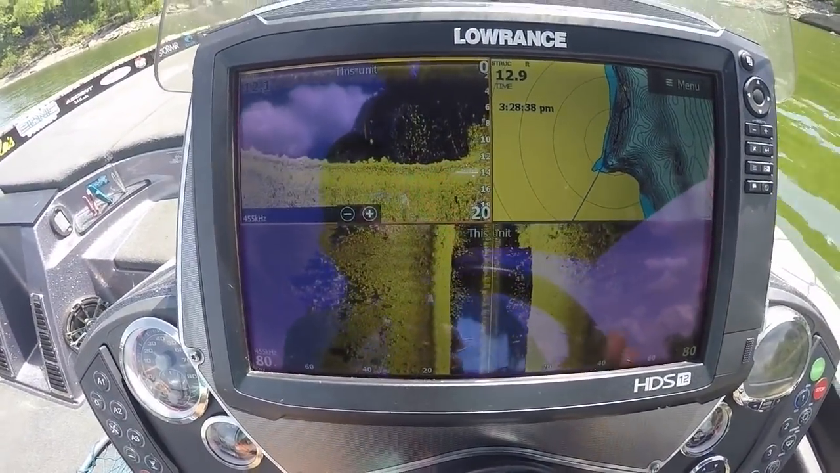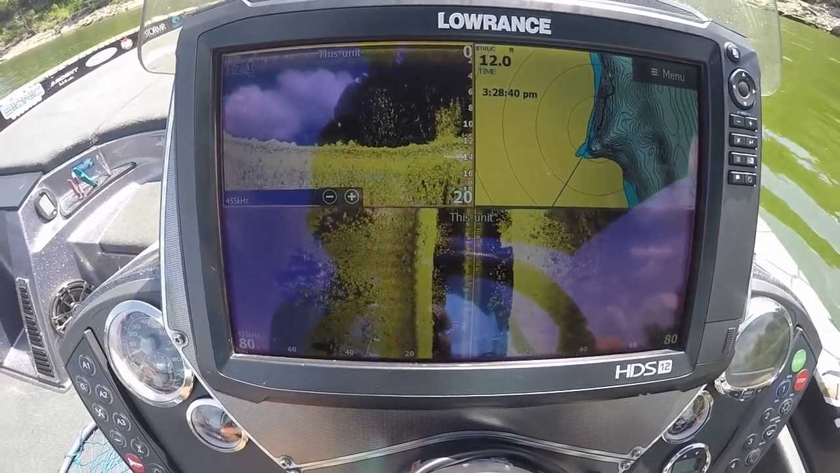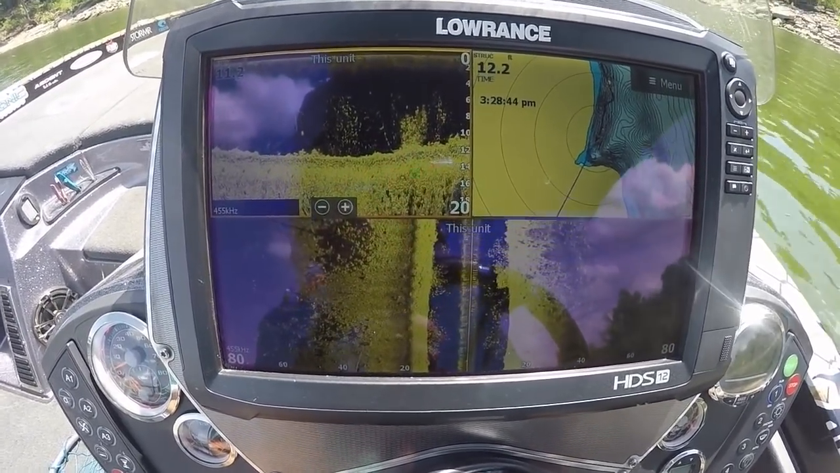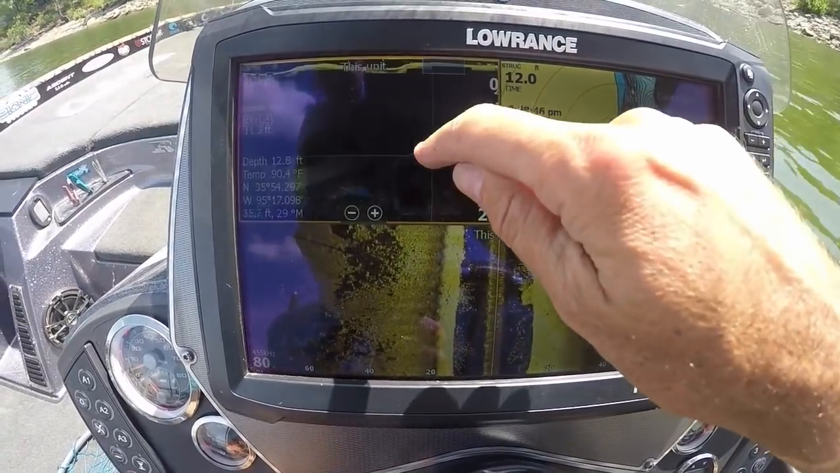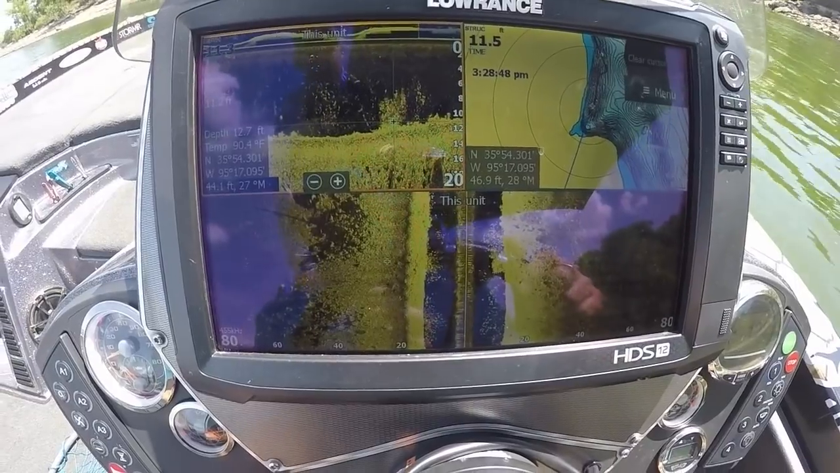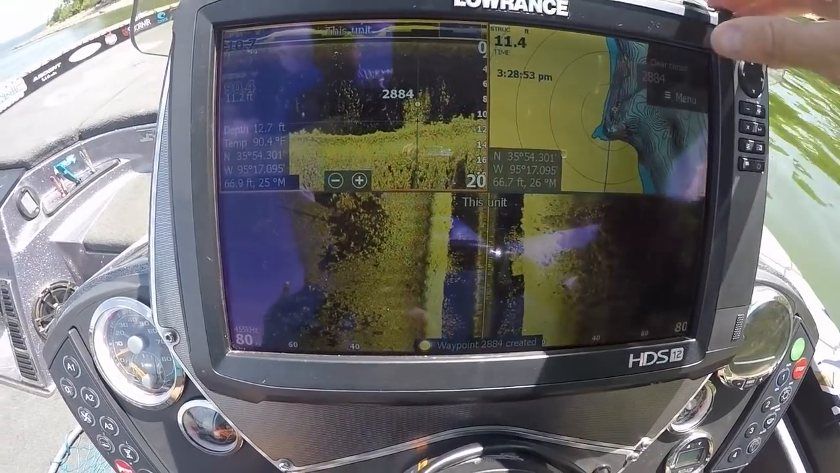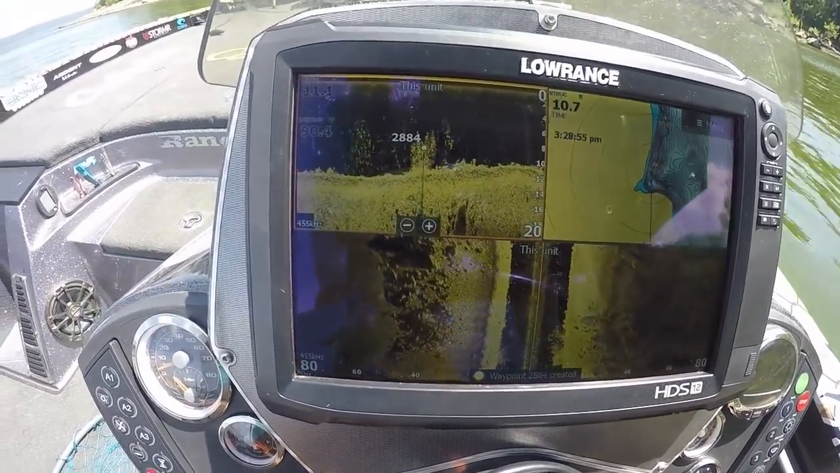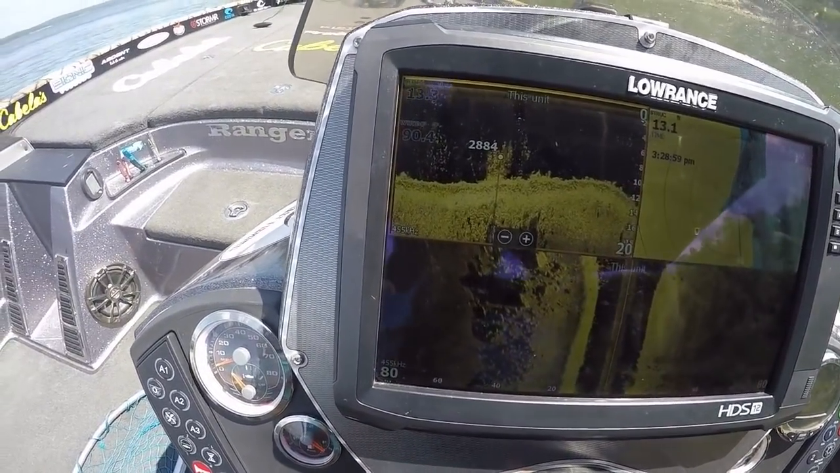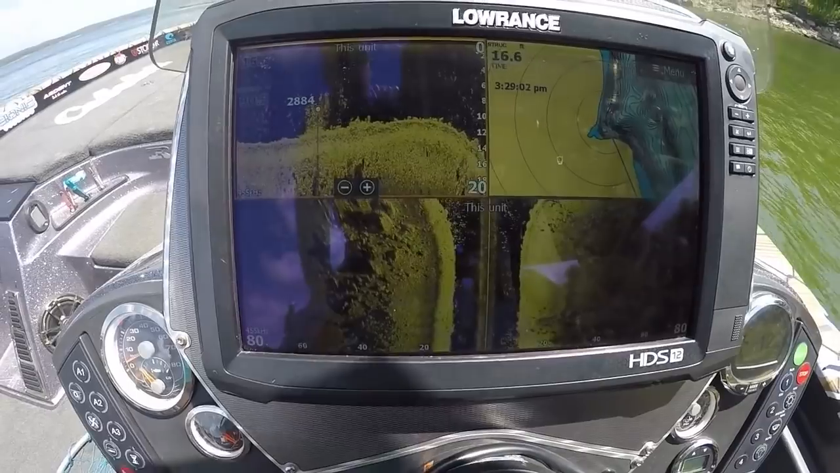Oh, here we go. That's brush, isn't it? Oh yeah, that's a gorgeous pile. Yeah, a lot of fish around it. We got to fish that, don't we? Yeah, I think we're gonna have to fish that one. Right. 10 foot of water, comes all the way up 6 feet. Yeah, that's a good brush pile there. So there's a school on the right side of it there. I think so. Might have to go back over it and we'll throw our buoy out.